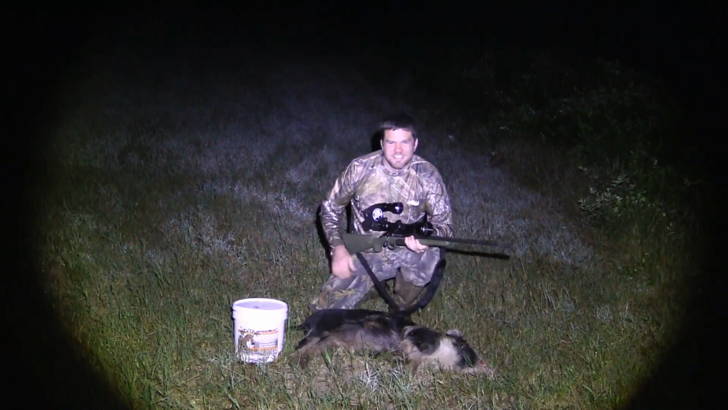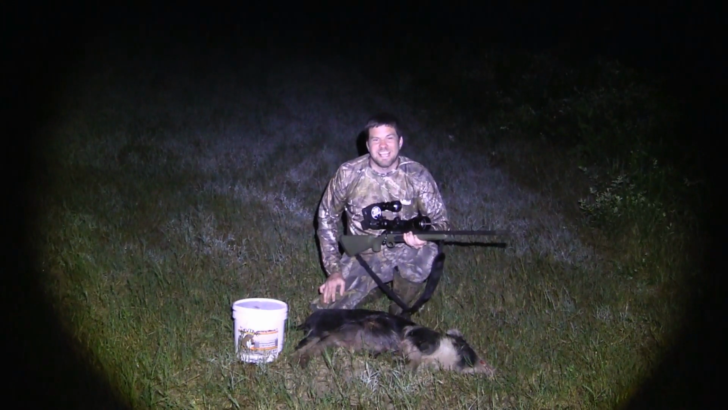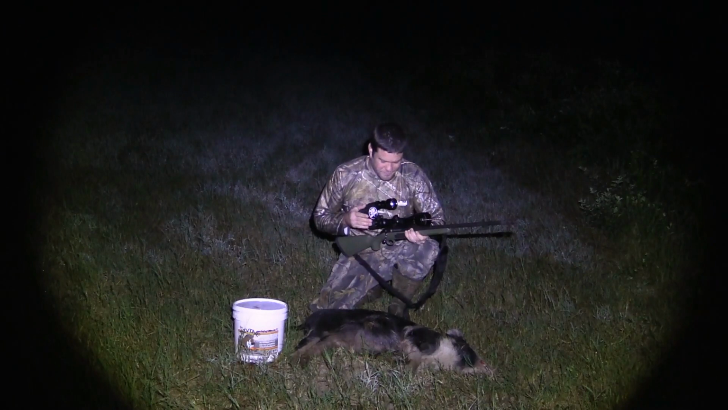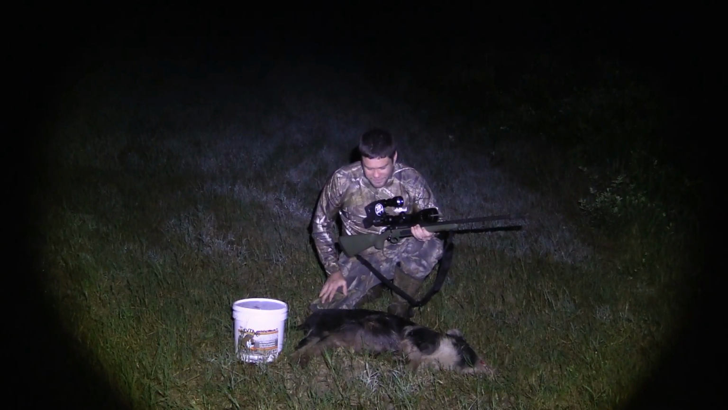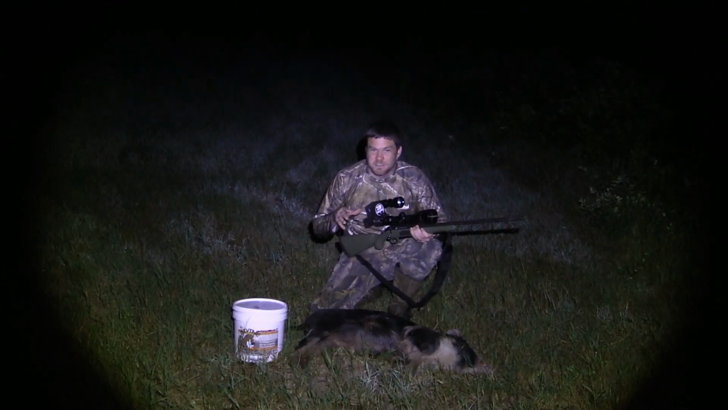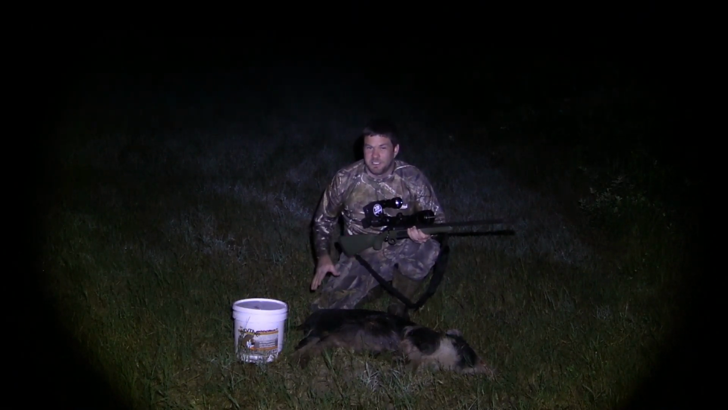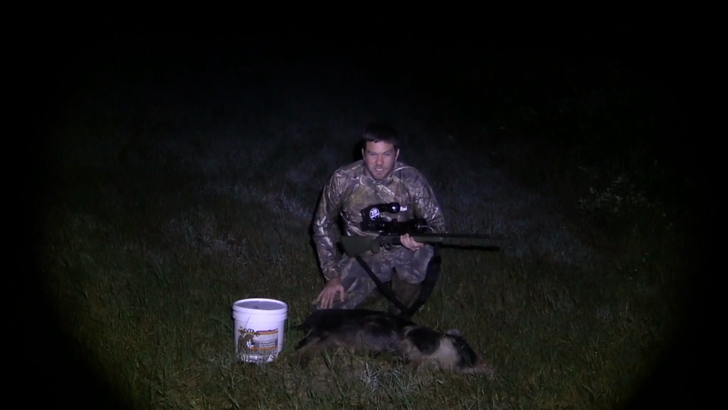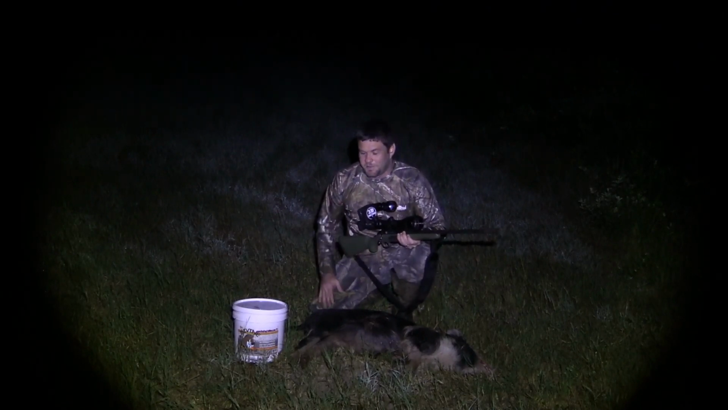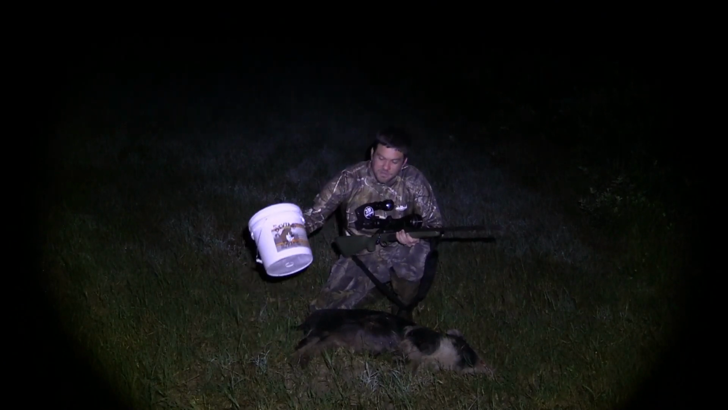Well, here we go, y'all. First Georgia pig is down. And the slip-on night vision unit has proven itself to be deadly. And once again, it's deadly again. This is the first Georgia hog that I've ever killed. I live right here in Georgia. I just got permission to hunt this property just yesterday. Came to the property today and put out some Divine Swine.